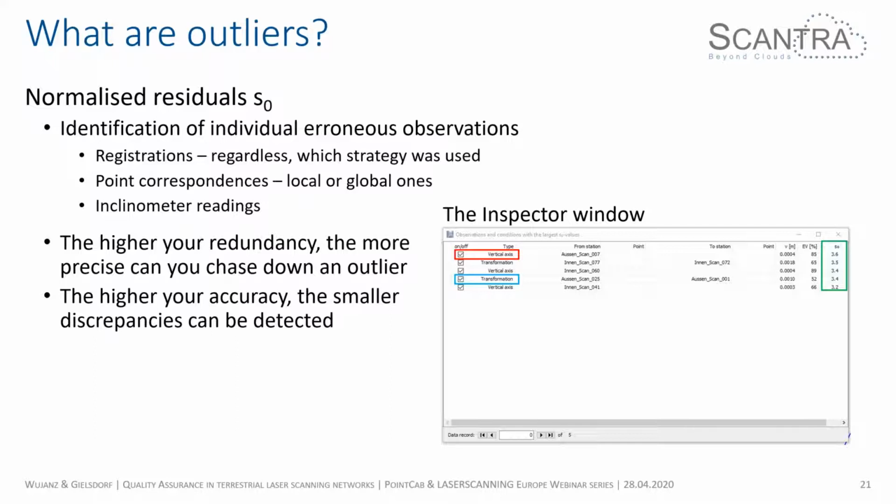The second very important piece of information is the higher your accuracy, the smaller the discrepancies that can be detected. As I showed earlier with the example of a chassis, if you should detect, let's say, the thickness of varnish on this car, and you use a tape measure made of paper, you will not be able to do this. Therefore, you need the accuracy, for instance, of the laser tracker.